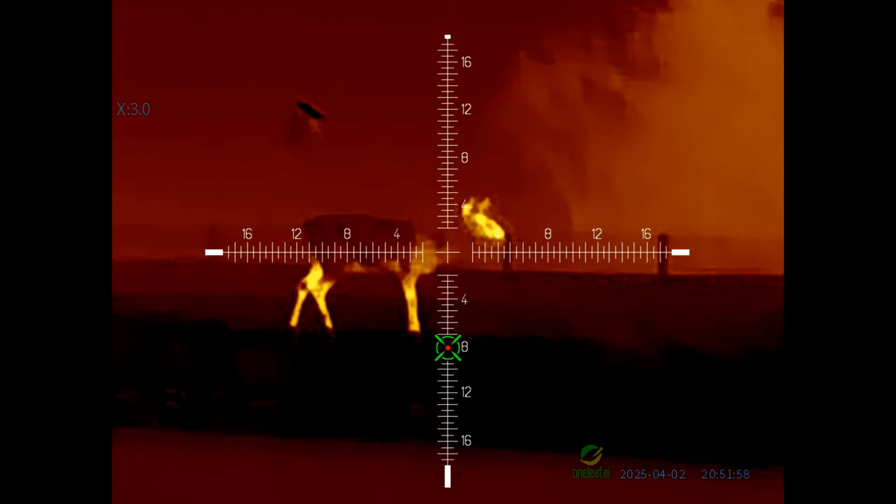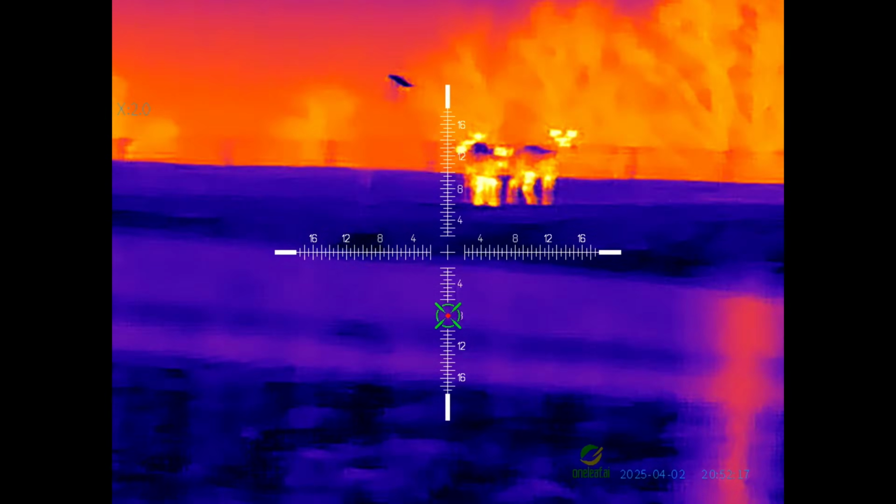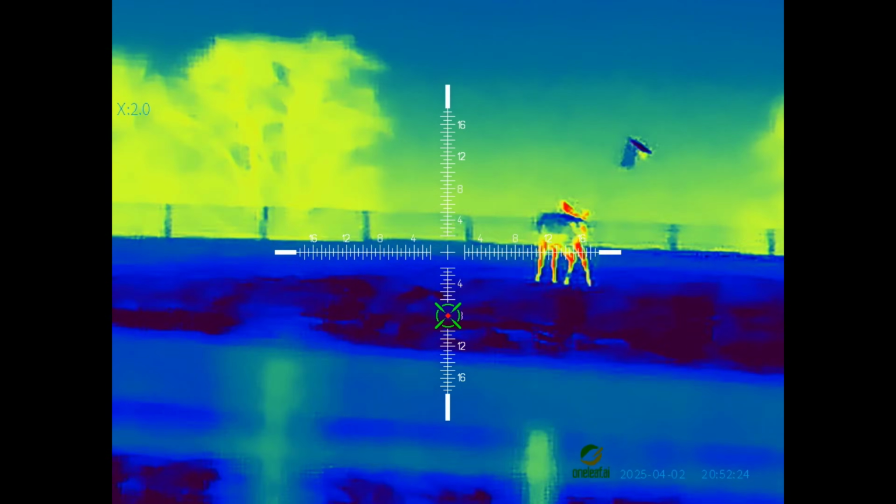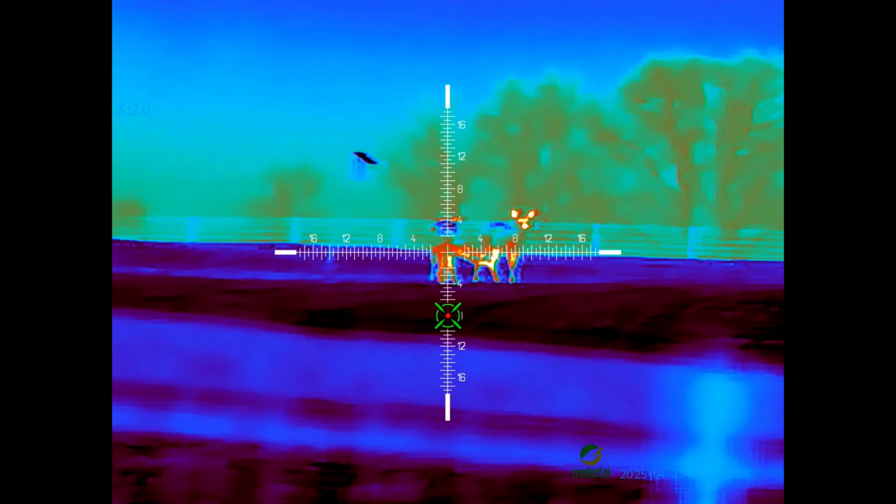Also, you may see me focus in and out because I had it focused when they were close at about 120, 130, and then I had to adjust the focus a little once they were further out. I noticed some color palettes look better than others, and you'll switch, and then it'll need a slight refocus, so you might see some of that depending on what I show here.